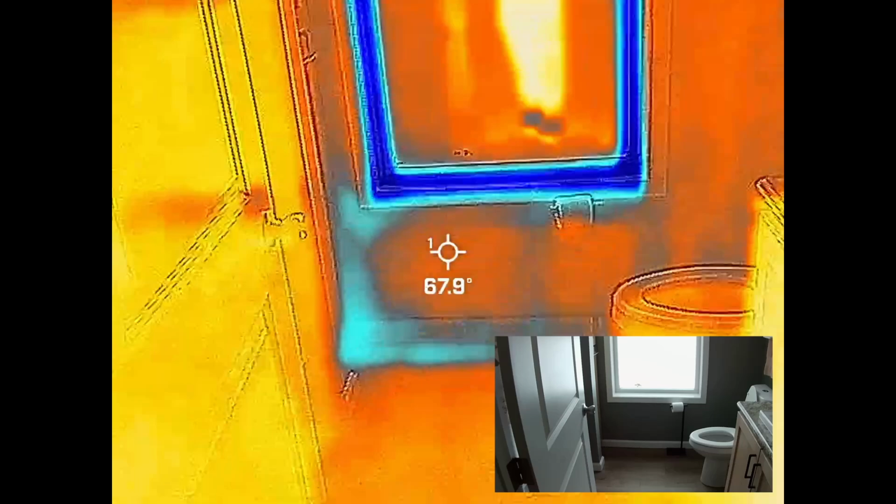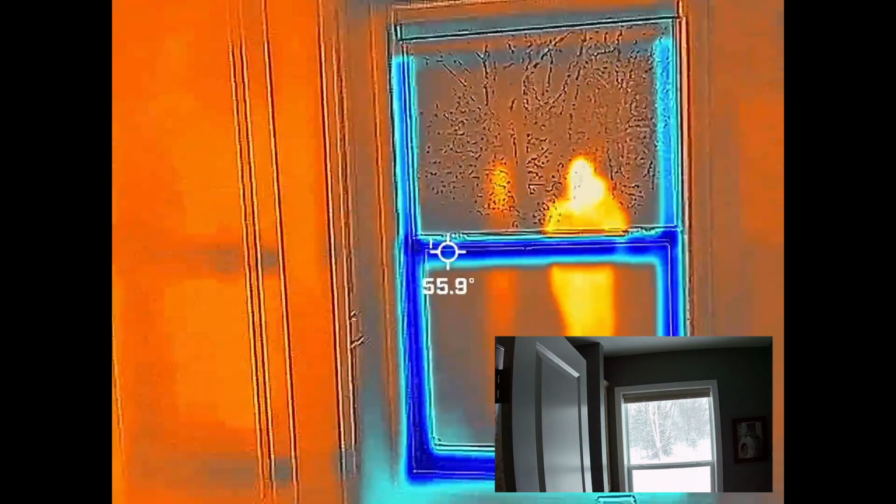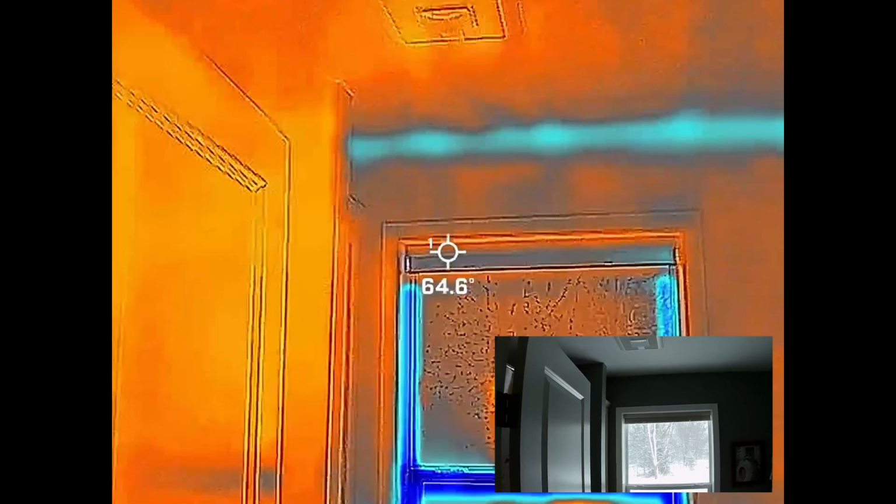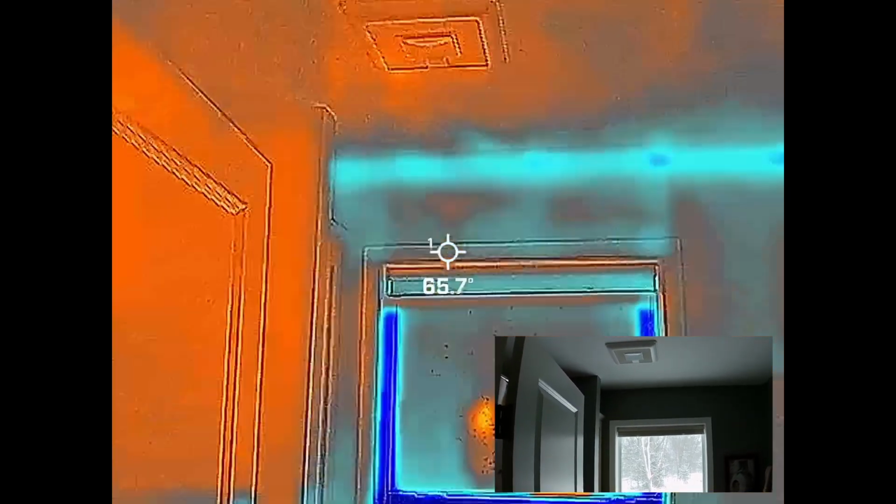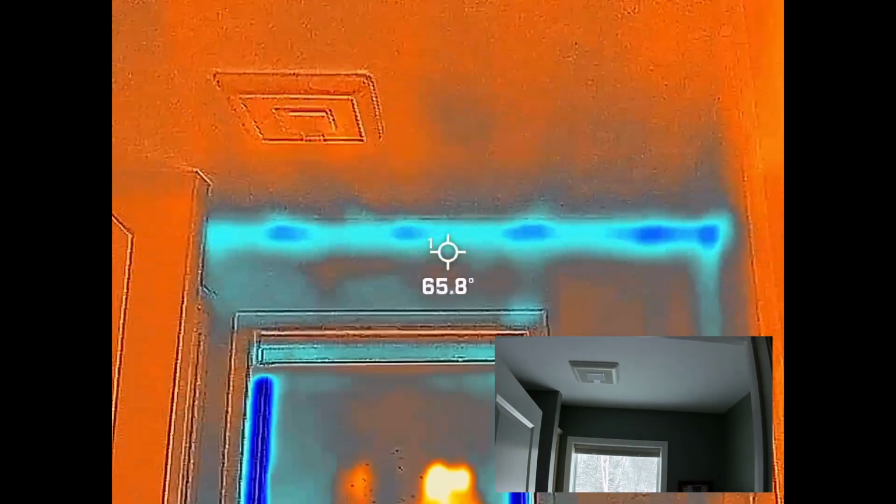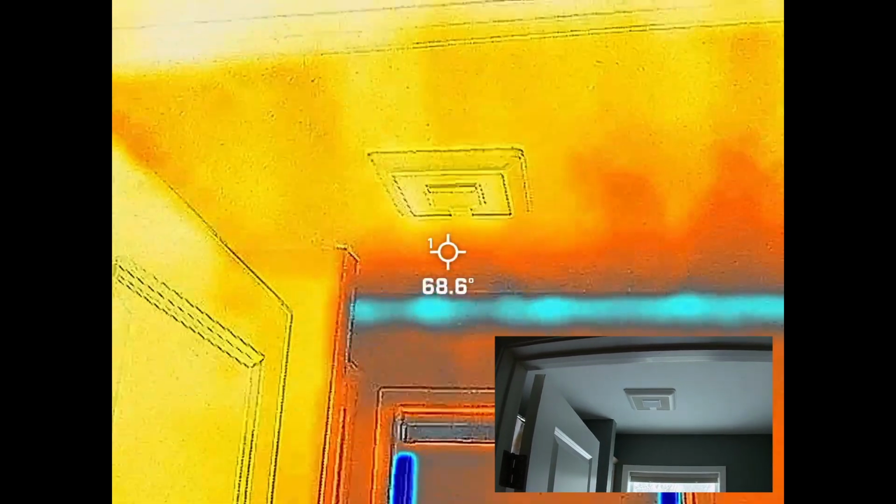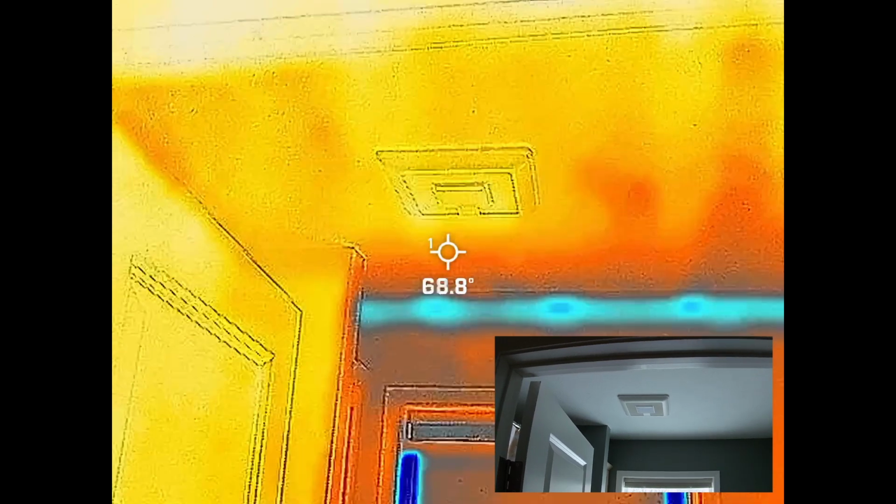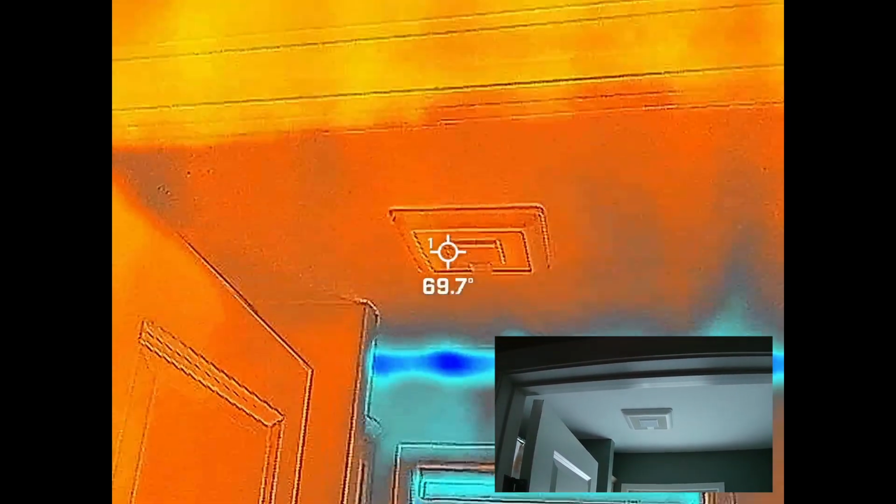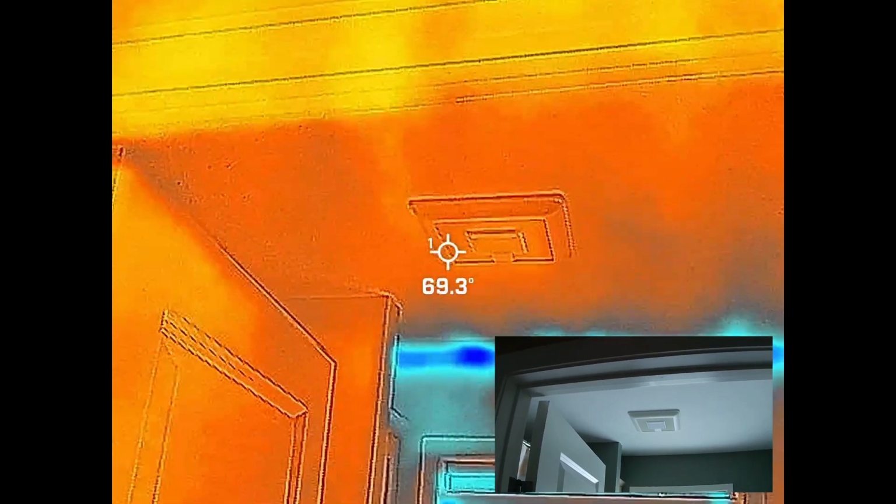Same thing in the guest bath. Nothing spectacular here. This fan does run constantly, so turning over air in the house, but you don't see a significant difference in the temperature of this fan versus everything else.